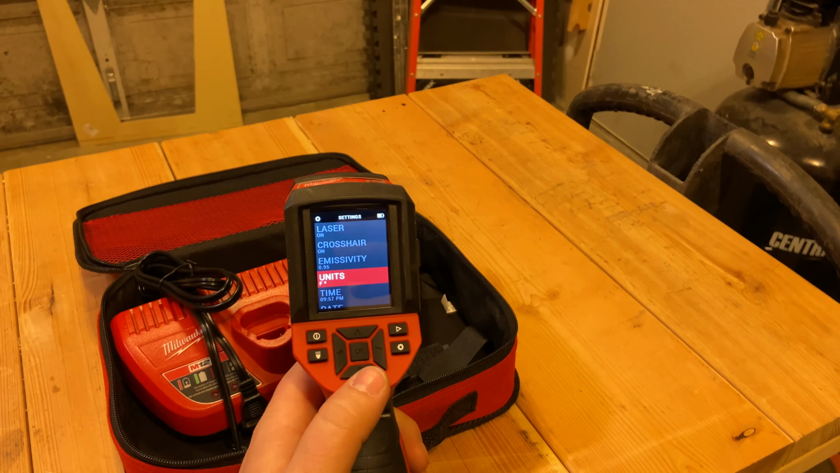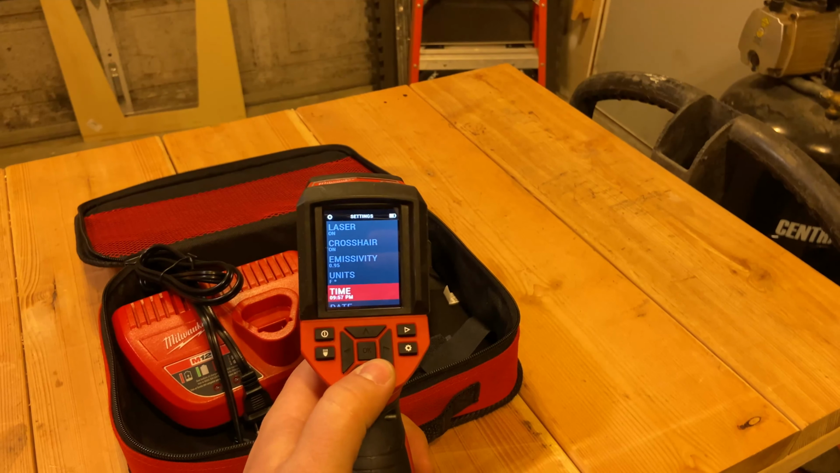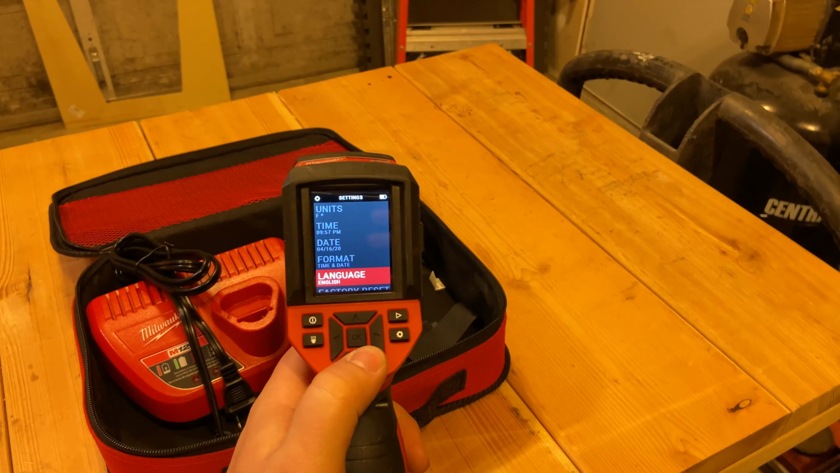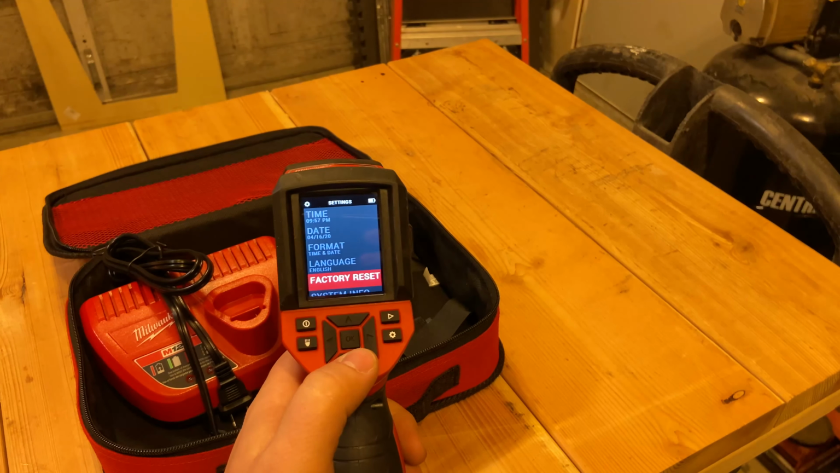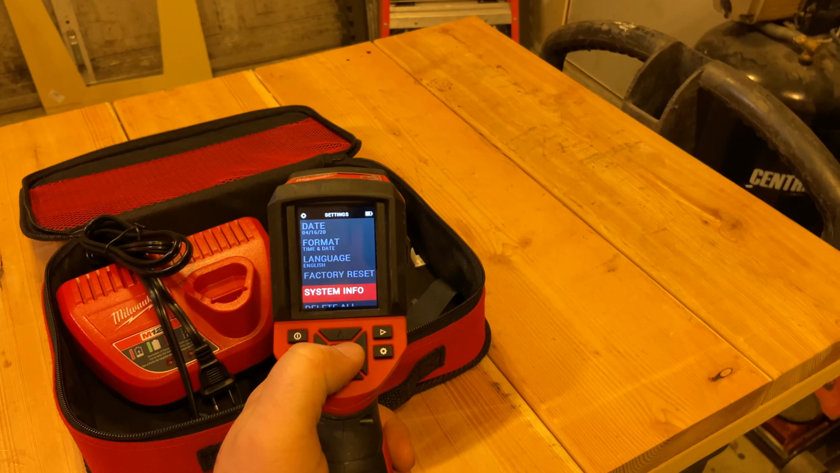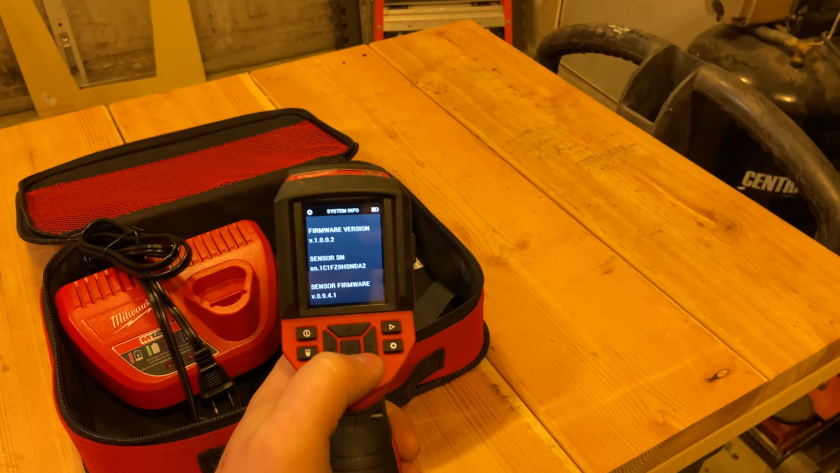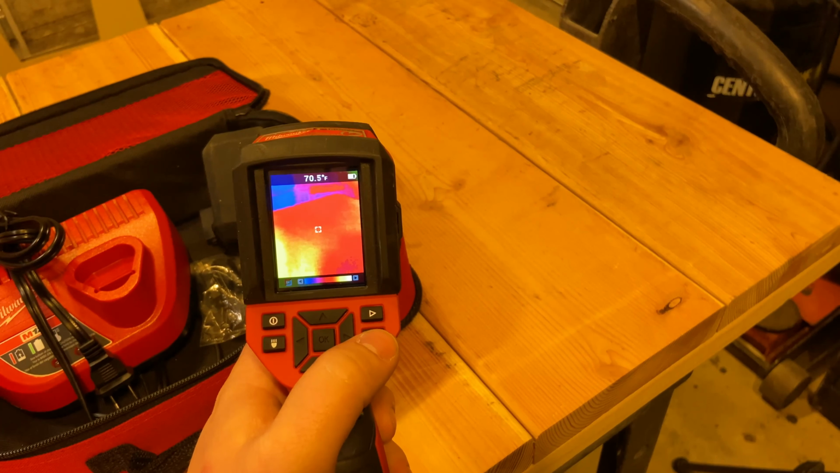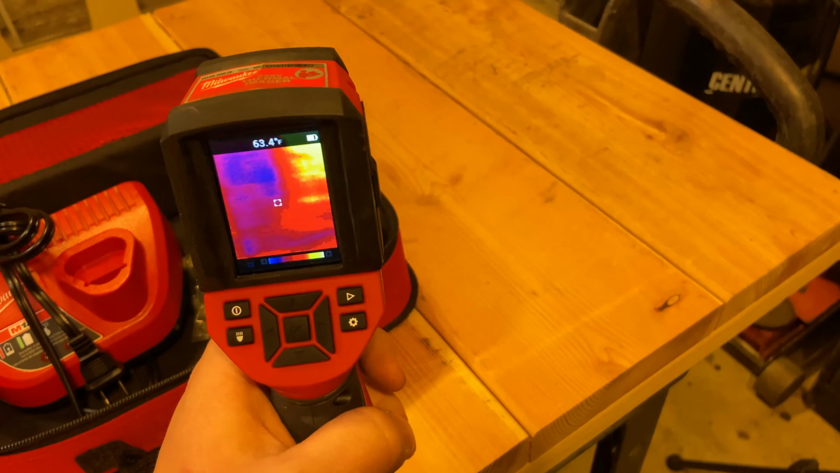You can also change between units of Fahrenheit and Celsius, change the time and date, and then you can also format your card, change the language, do a factory reset, and system info. Oh, that has the sensor and the firmware version in there. To get out of the menu, just press menu, and you're back to the camera.